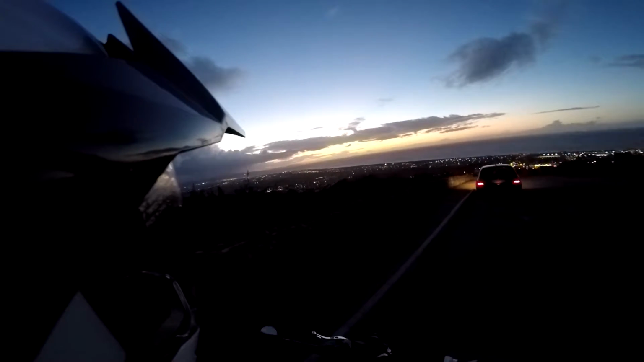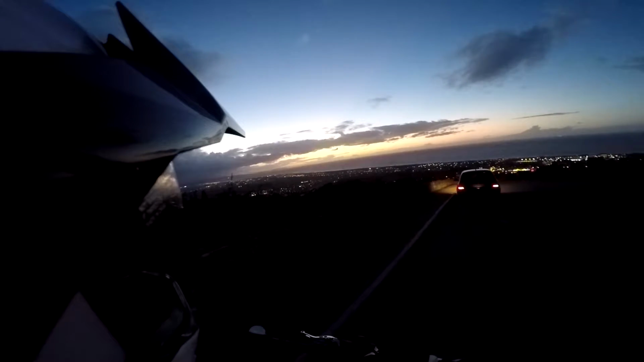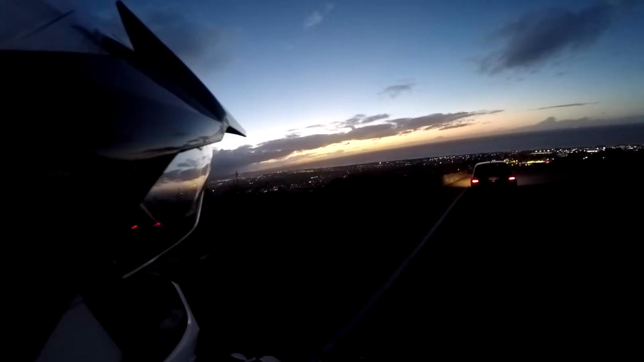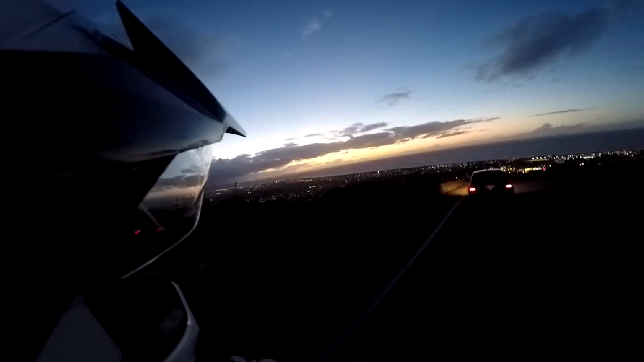Good view. Well, I missed the sunset. Still pretty good. When you recognise a song which is playing in someone else's car, I know that song. Then listen to the Pixies, Where Is My Mind? Might stick a little bit of it here for you.